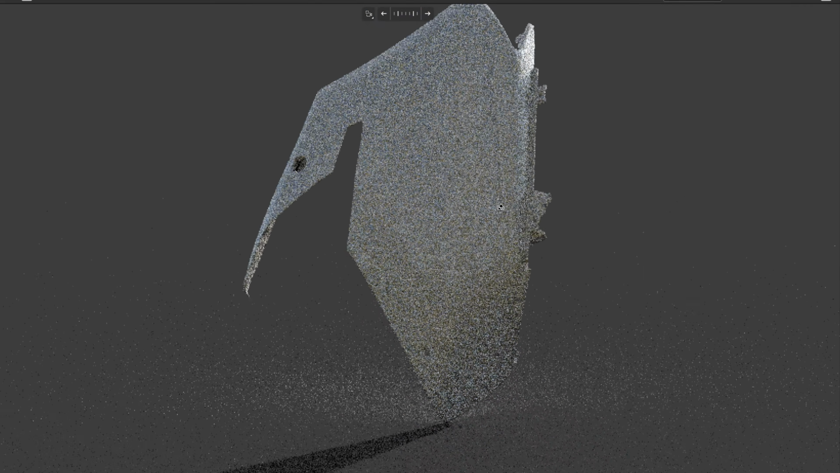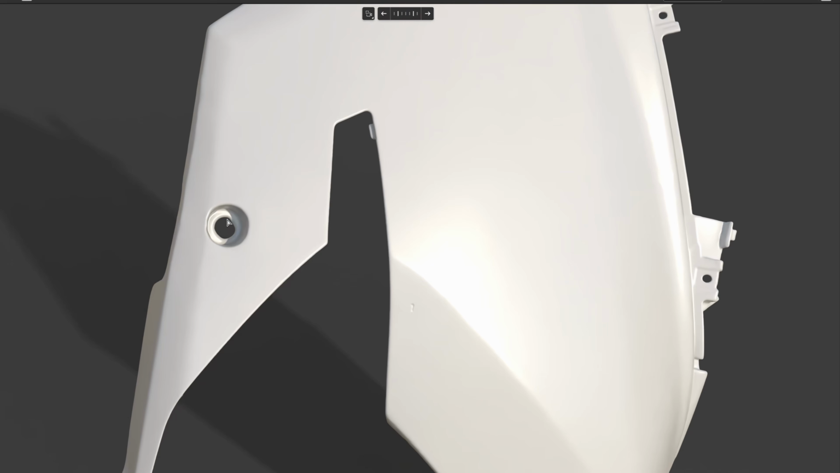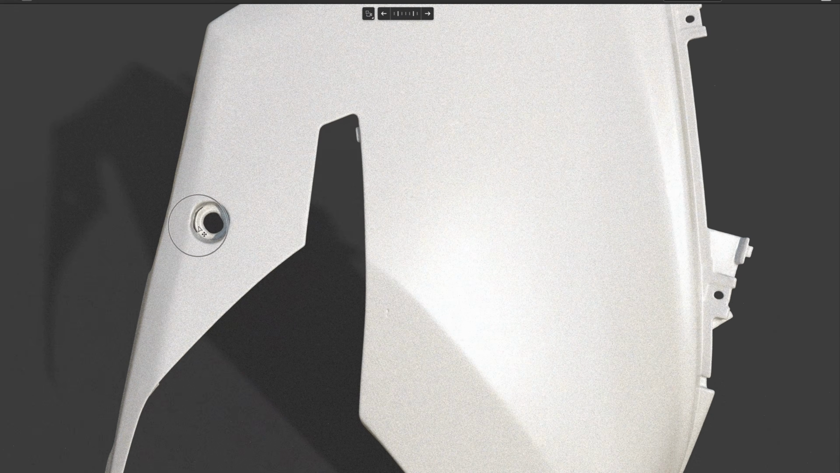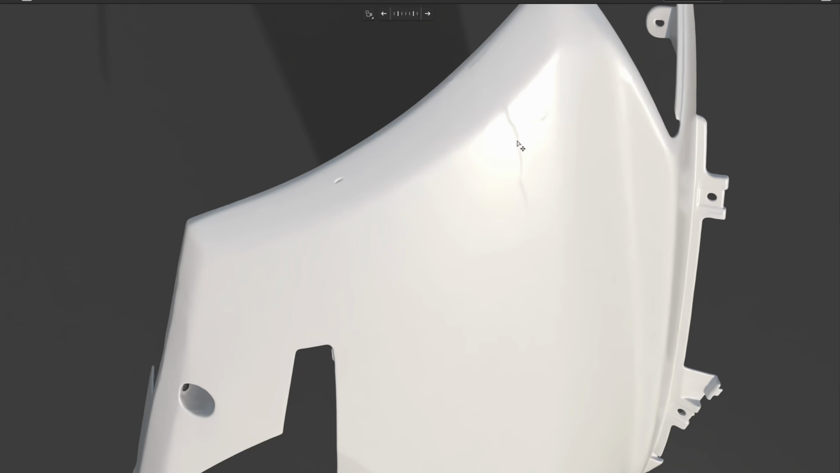Let's take a look at the front. Okay, the front is also nice and clean. And this deep pocket is not entirely scanned, but it should be fine. At least I can see the bottom of the pocket, and I can see a faint seam line here.